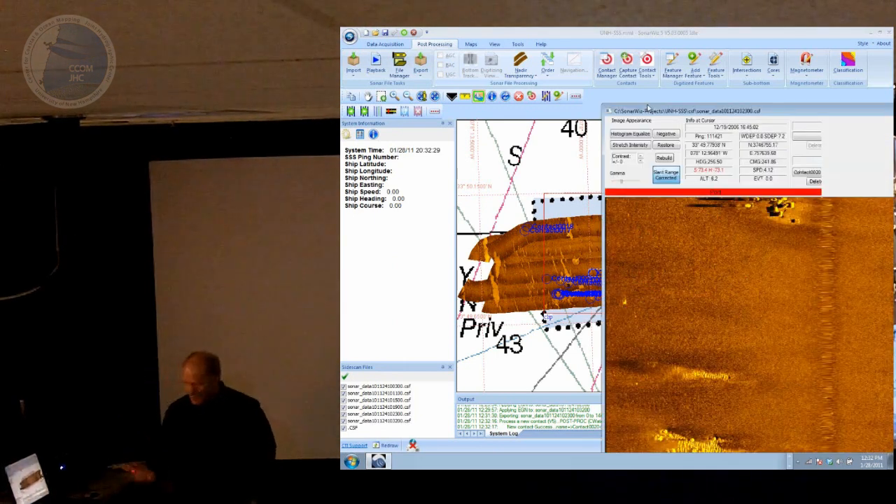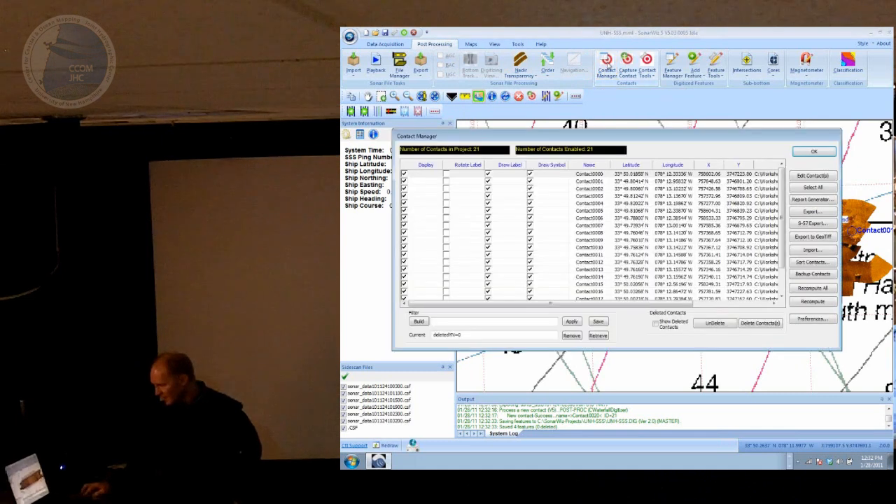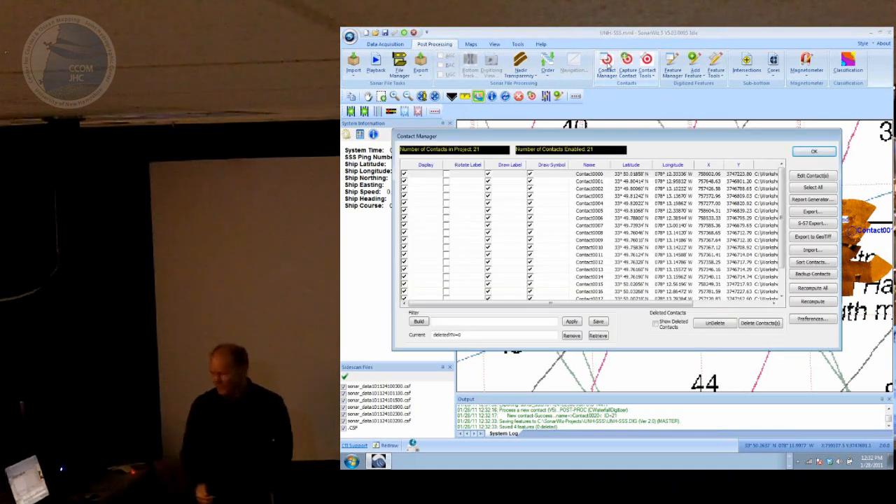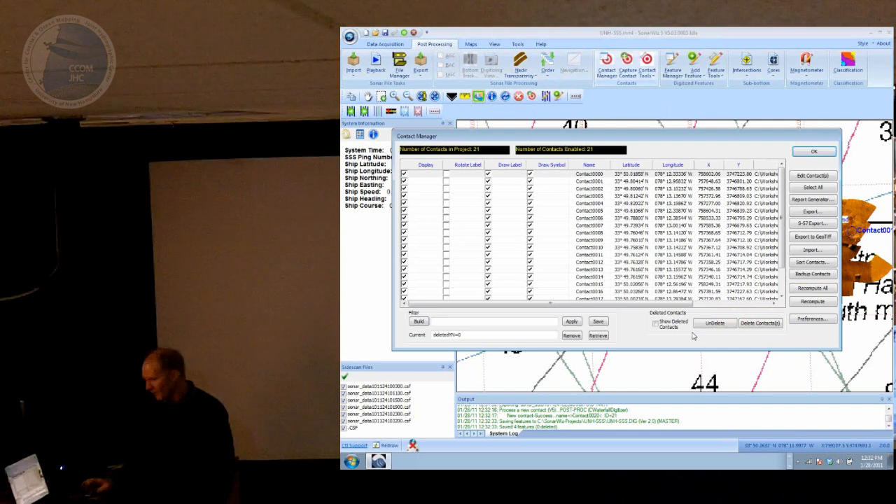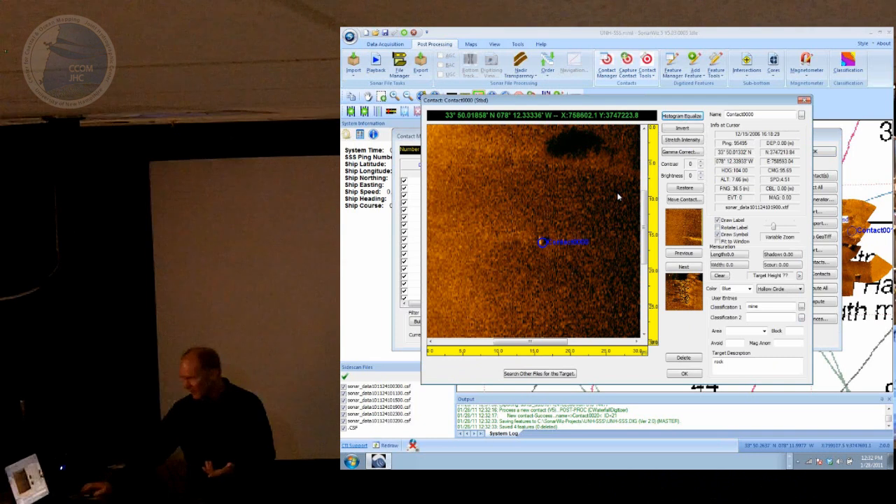Okay, so I've captured my contacts. What can I do with them? So this is the contact manager. Here we're back in the post-processing tab under contacts. This lists all of the contacts in your project. So you can see I've already been playing around here a lot. I've got a bunch of them. And if you double click on one of the rows, it brings up the contact editor, and again, you can zoom, measure, do some image processing as well.